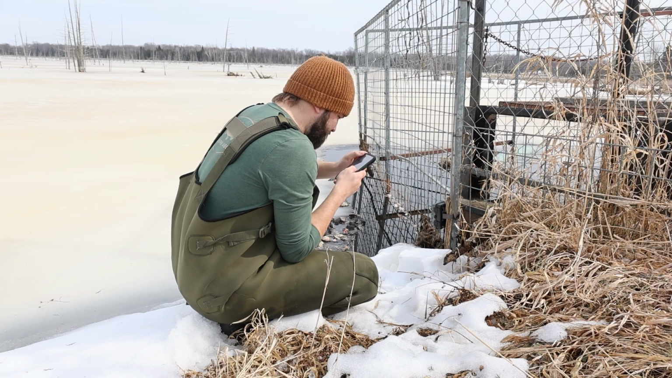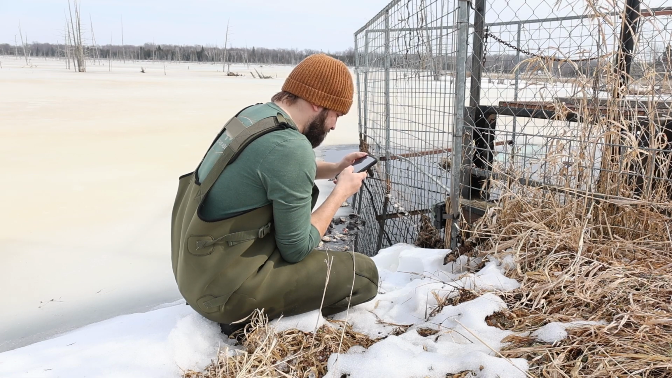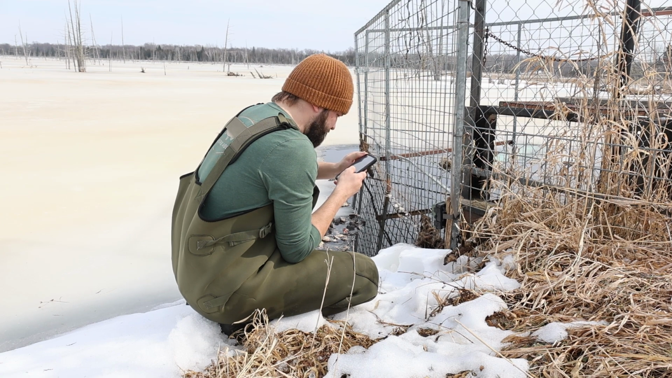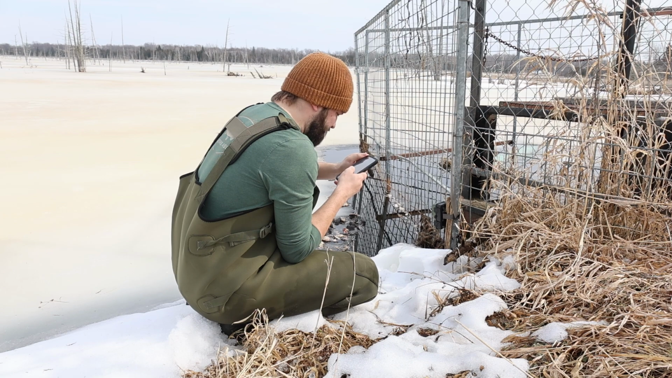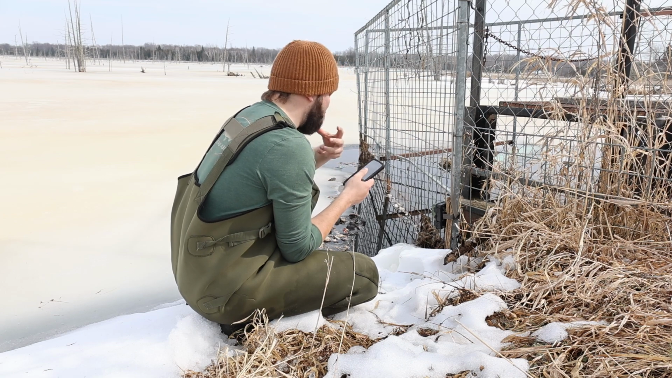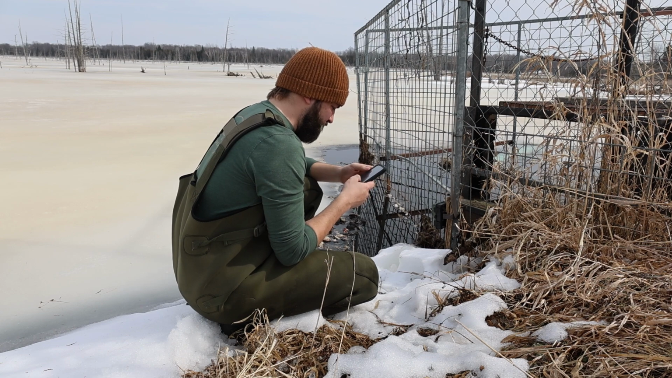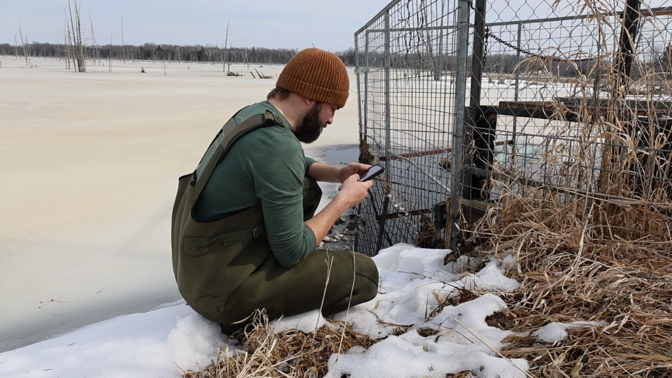Again, lots and lots of raccoons taking full advantage of all of the free food up for grabs. And if this camera had smell sensors on it, you'd be able to smell quite vividly the rotting catfish heads that are all around here.